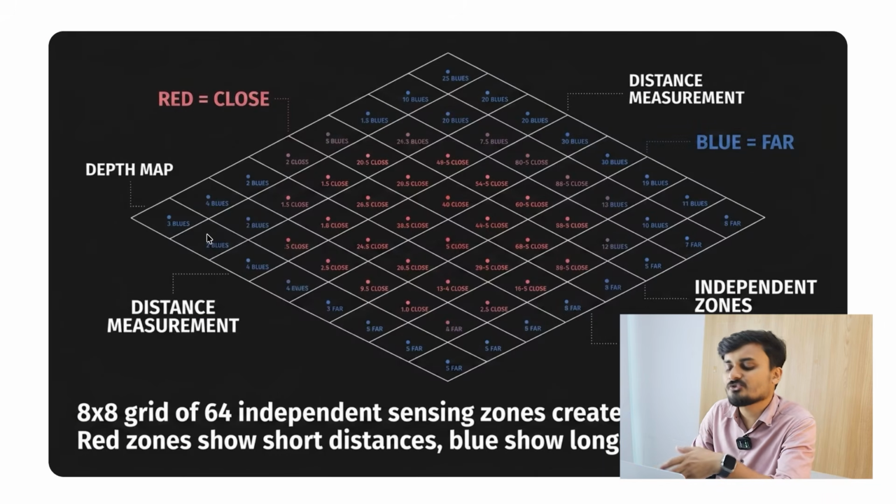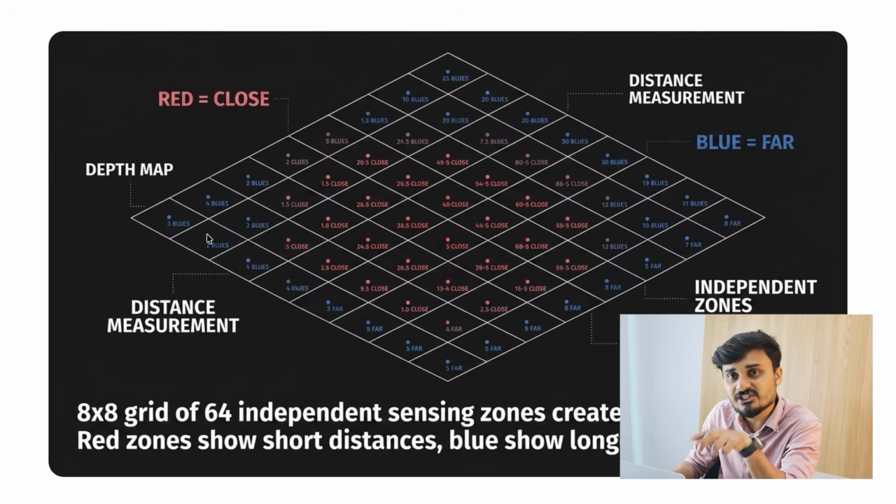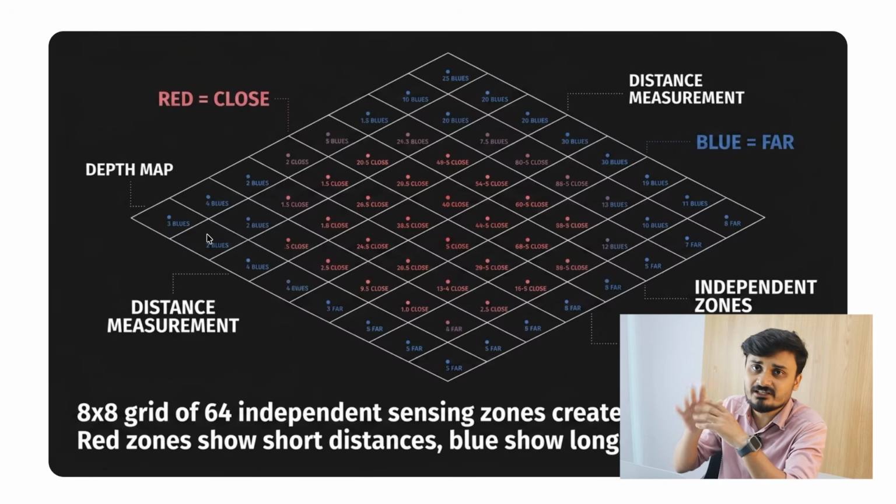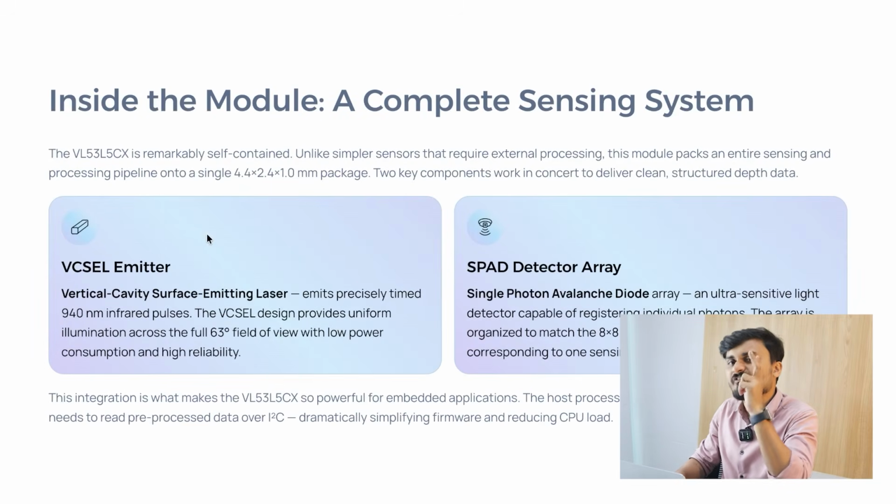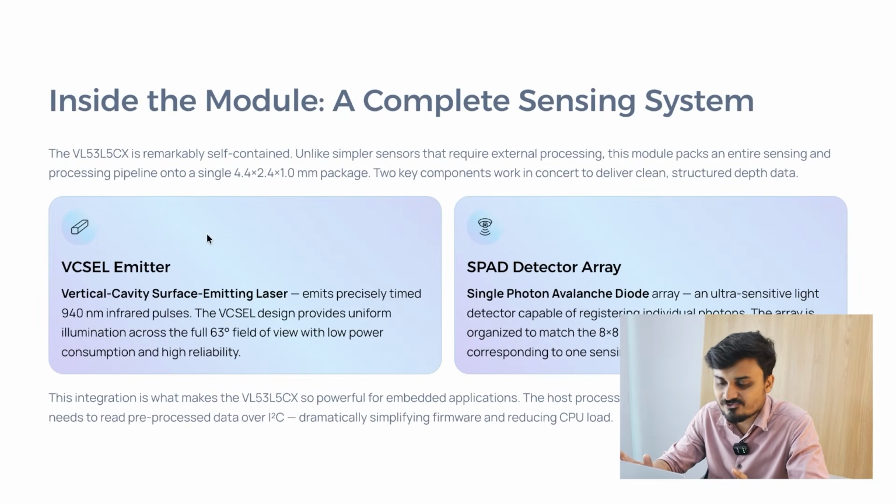This is how the output looks. It's an 8x8 grid, and for each cell you are going to get an independent distance. It can happen that in some cells the distance will be very small because it detects the object, and for some cells the distance will be much higher. In this way we can also get the shape of the object. Now, two very important things about this module which make it different: one is the VCSEL emitter and the other is the SPAD detector array.